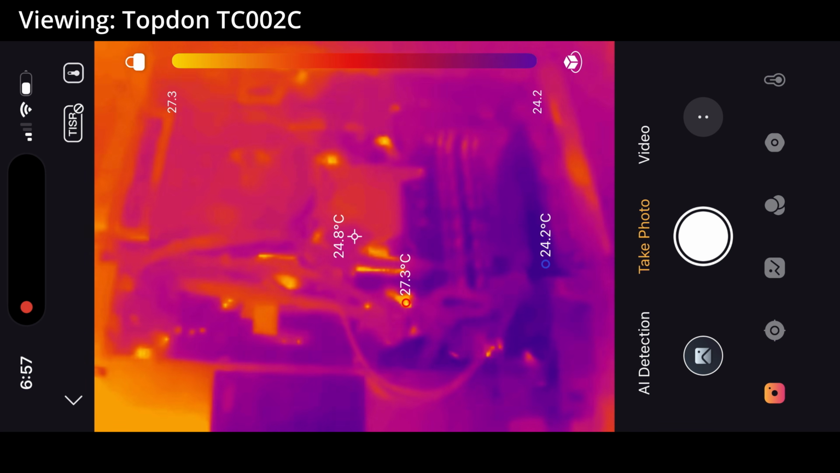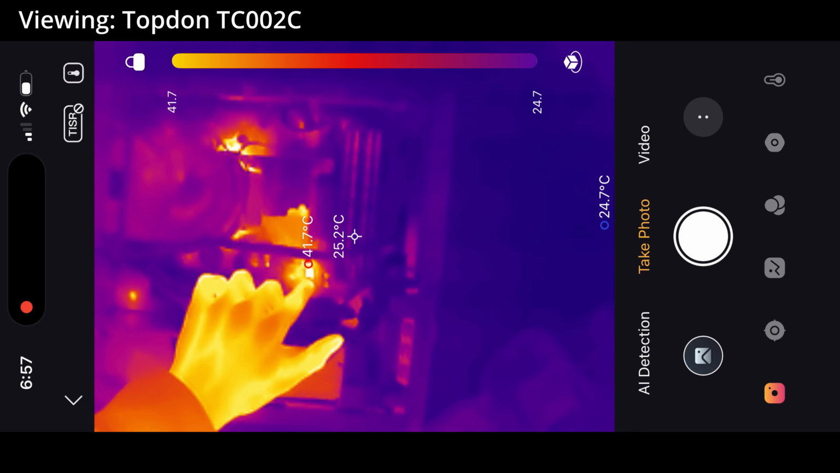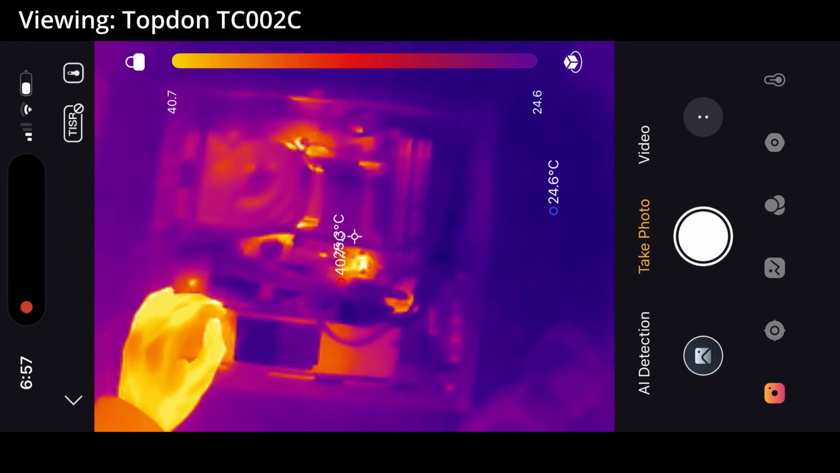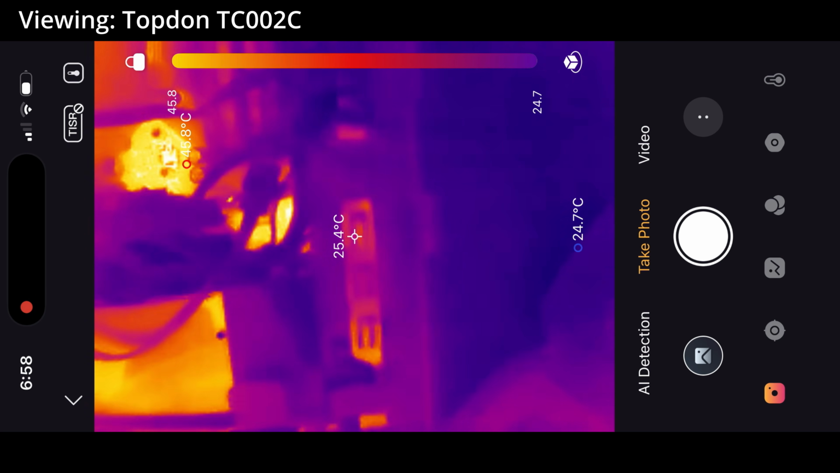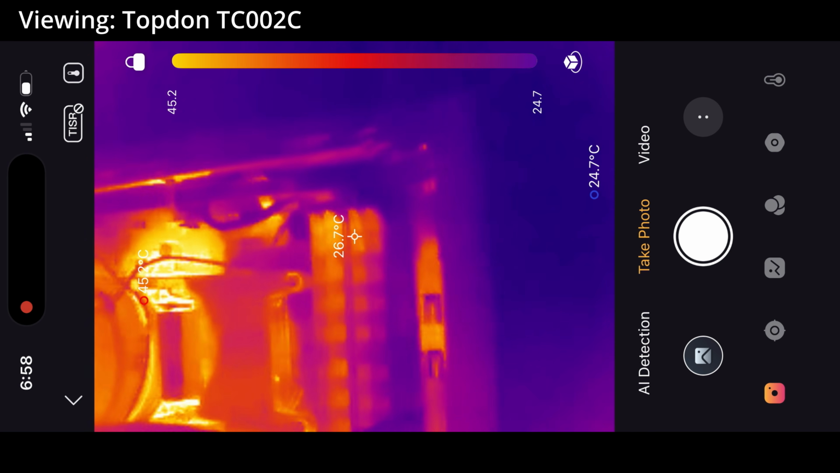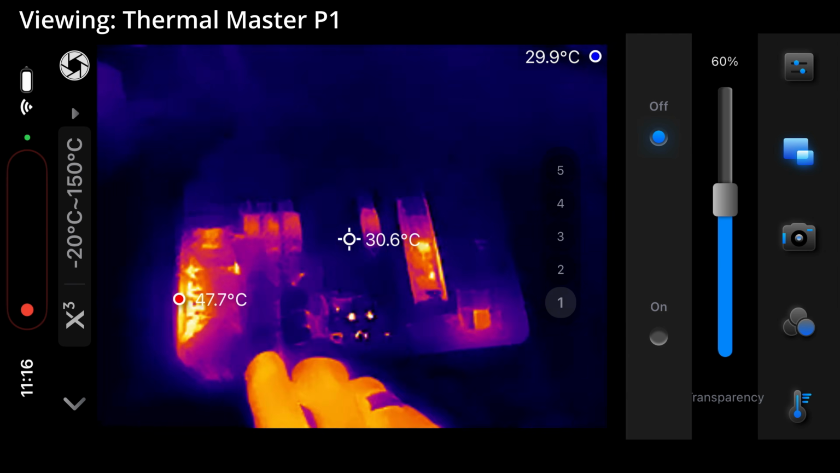Once the PC is powered up though, and there's a lot more difference between the temperatures of the different components, other than being maybe a tiny bit prettier, there's really not much of an advantage over the P1 with the Topdon, as you can make out all of the different hotspots just as easily on the TC002C as on the P1. So, as I kind of expected with this test, moving to a larger scale object much reduced the limitations seen with the lower resolution on the P1, which were quite accentuated when looking at an intricate PCB with SMD components and small traces.